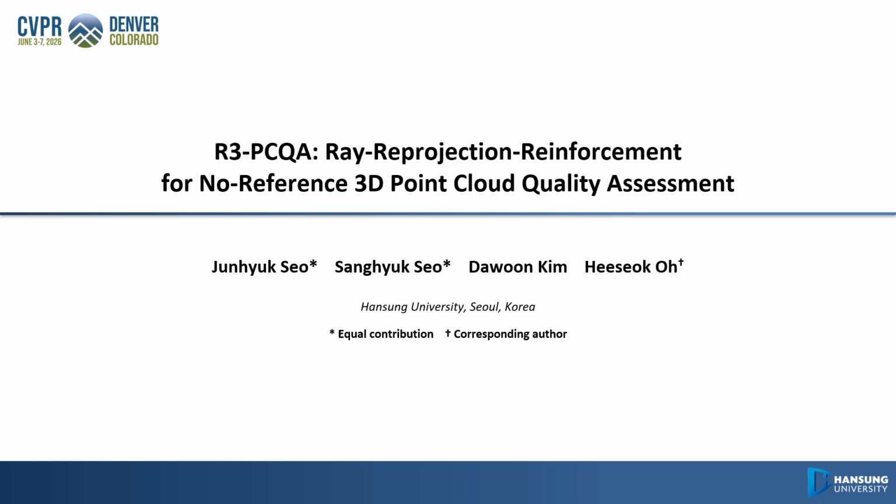Hello everyone. I'm presenting R3-PCQA: Ray-Reprojection-Reinforcement for No Reference 3D Point Cloud Quality Assessment. This research was conducted at the Visual Intelligence Lab at Hansung University. Our goal is a quality metric for 3D point clouds that follows how humans perceive 3D content.